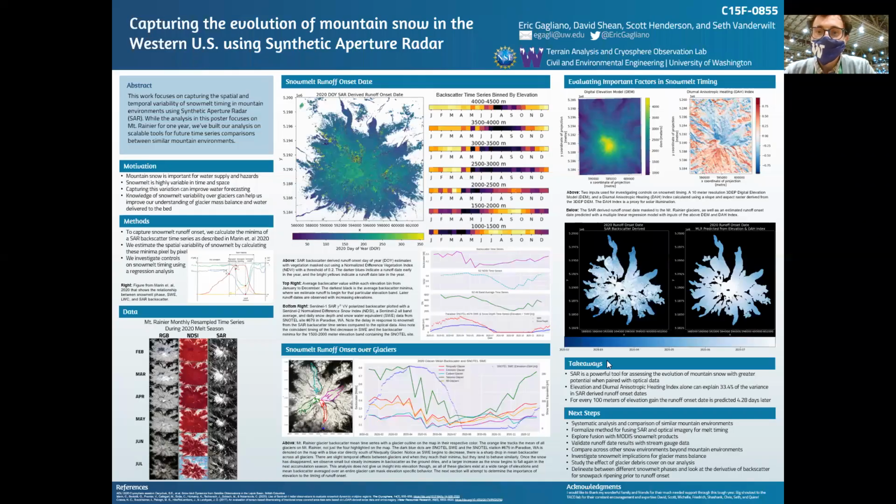So for next steps, it says here that we are going to do more systematic analyses and comparisons of similar mountain environments. We're going to formalize the method for fusing the SAR data and the optical imagery data for predicting melt timings. And then MODIS also has a snowmelt product, so exploring some fusion with that, even though they're at much coarser resolutions. And also looking at validating runoff onset date results with stream gauge data.